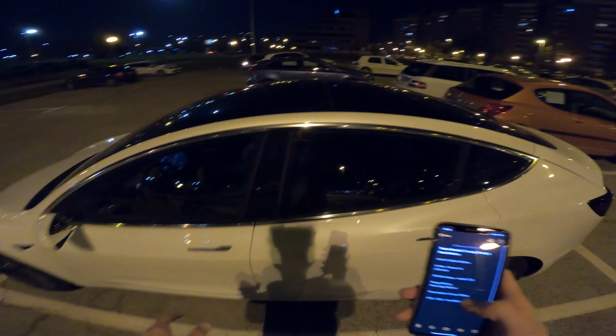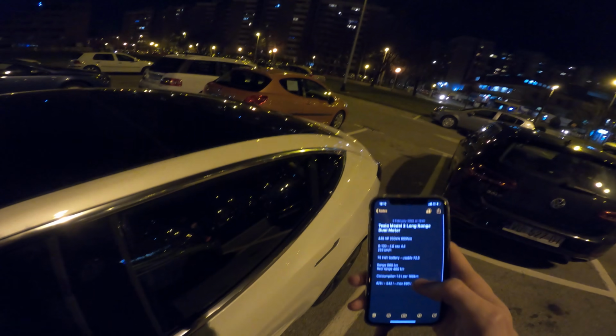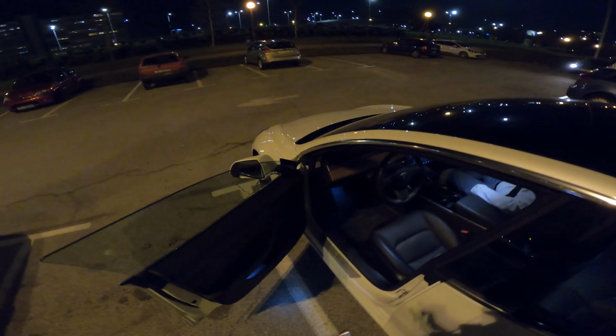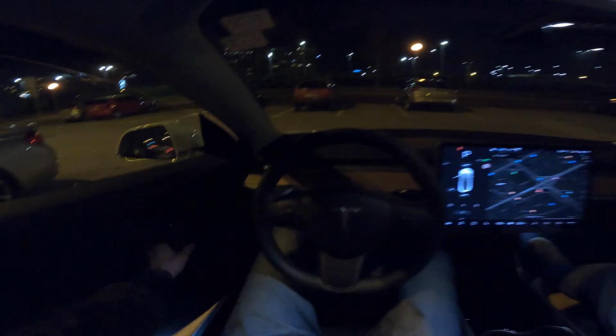So, 75 kilowatt hour battery. You can really charge this car fast. New door handles: you press in, you push it out. The owner is going to be next to me while I'm driving, so we're going to jump in the car because it's a little bit windy outside and cold.